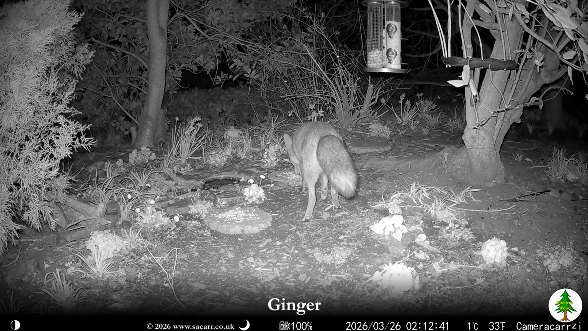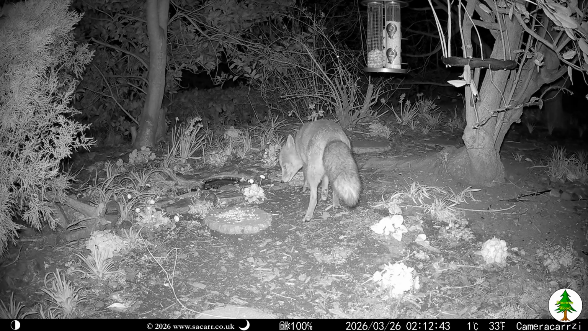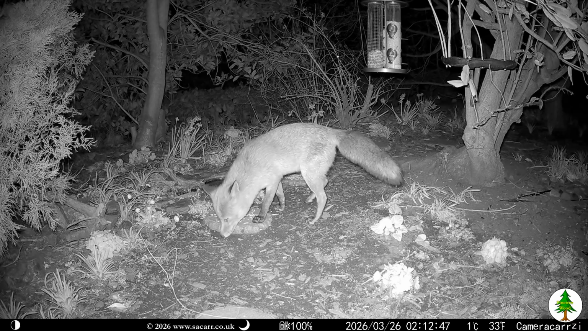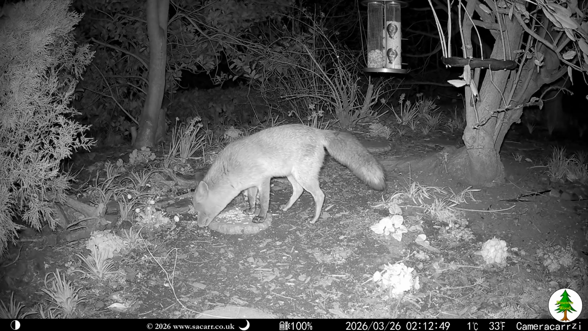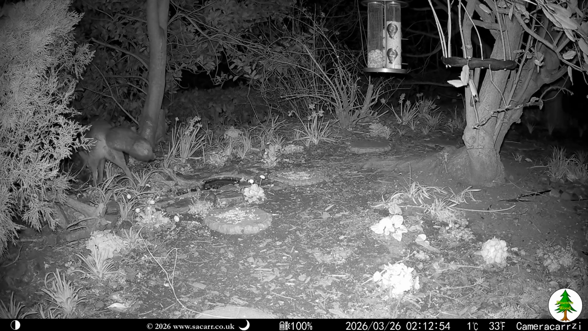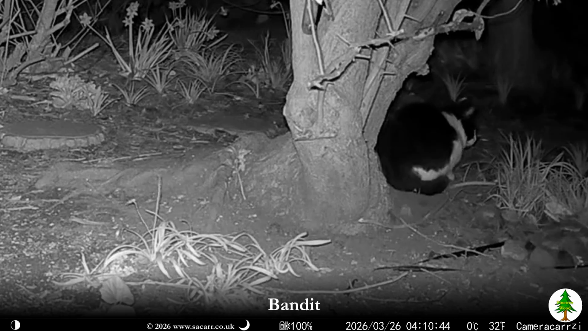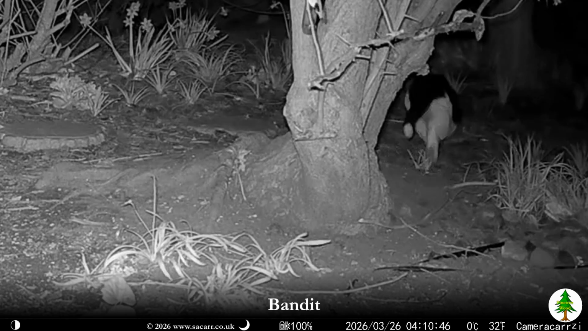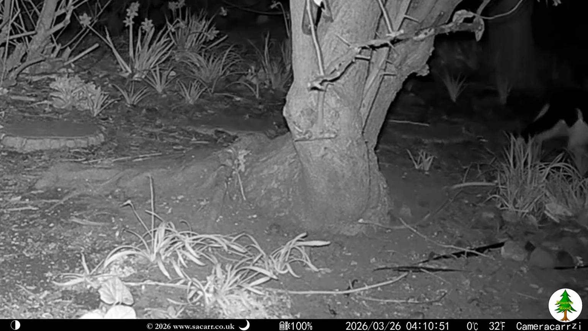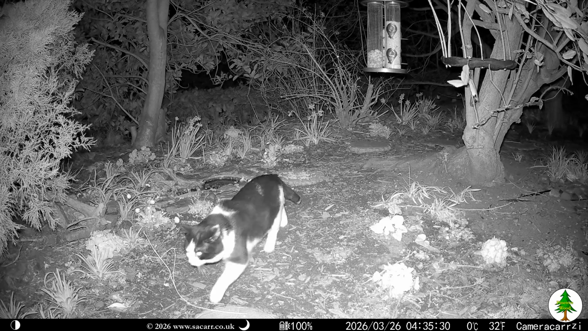Ginger came back again on the 26th, stopped for some seed, and then moved on down the wood. A couple of hours later, Bandit the cat was waiting by the tree, watching the mouse burrow. He left just after 4:30.